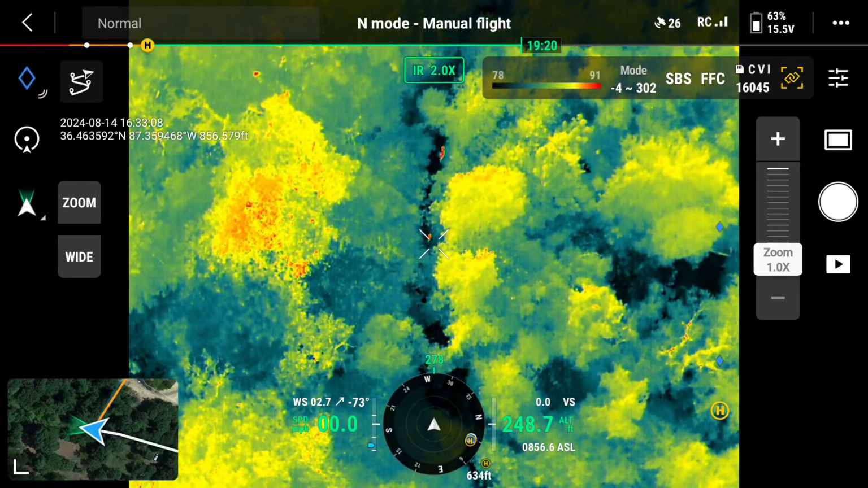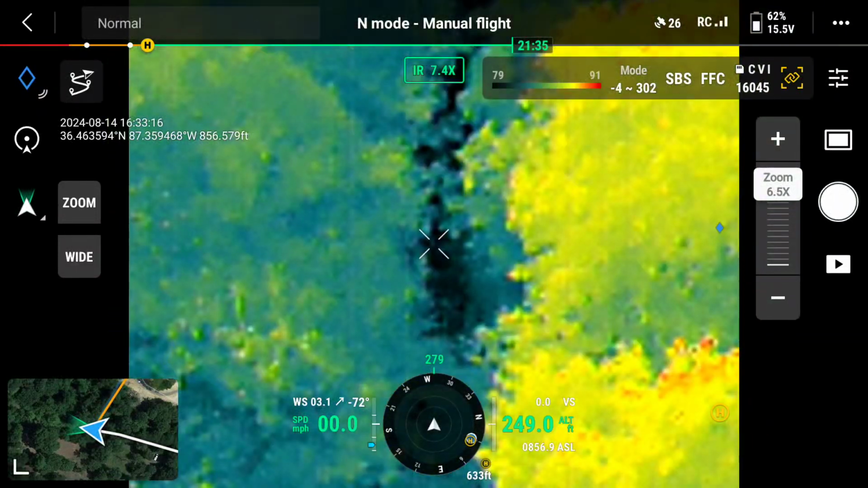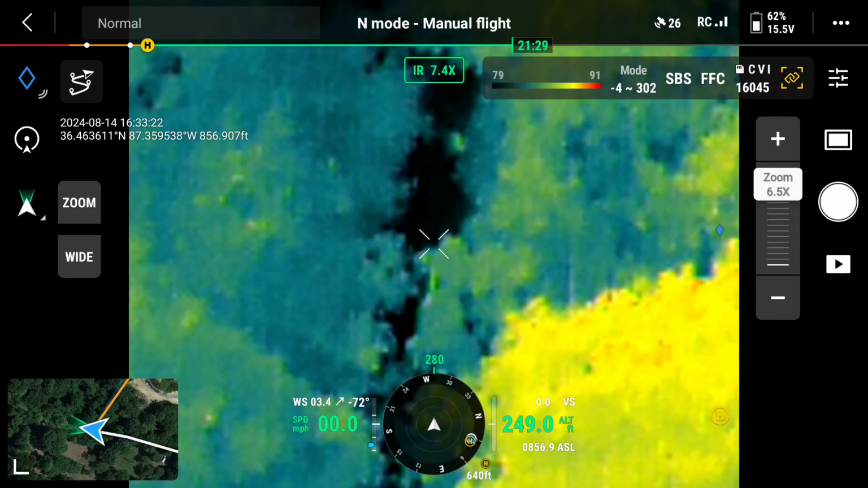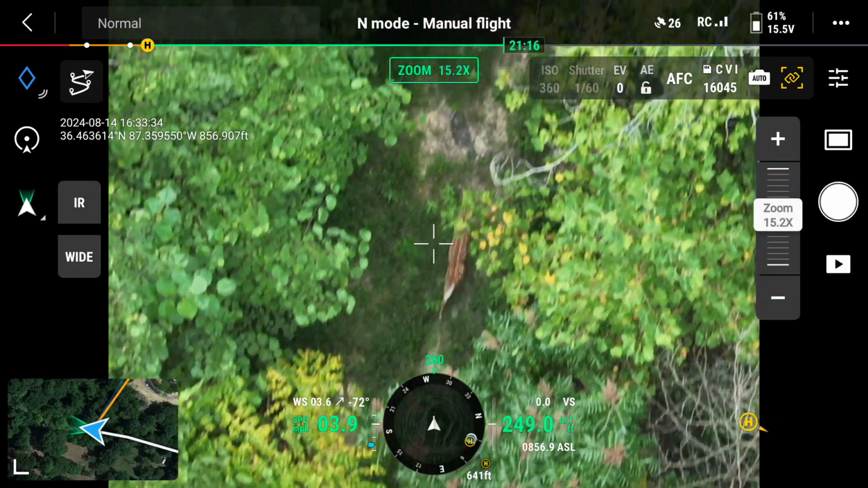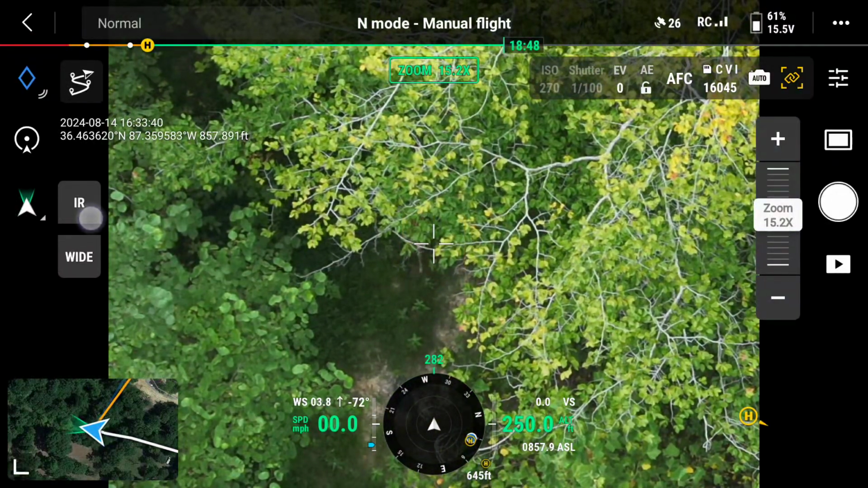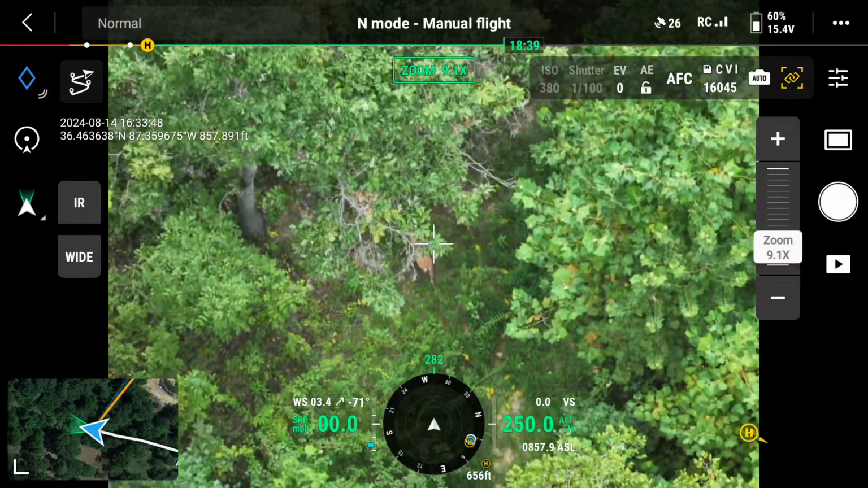Oh, we got something. Oh, that is a deer for sure. He is going to come right through this hole right here in a moment, I bet. There he is, a little fawn. Now we're looking at him from about 250 feet in the air. You can see when we get into the thicker stuff. Oh, hey, he's got friends.